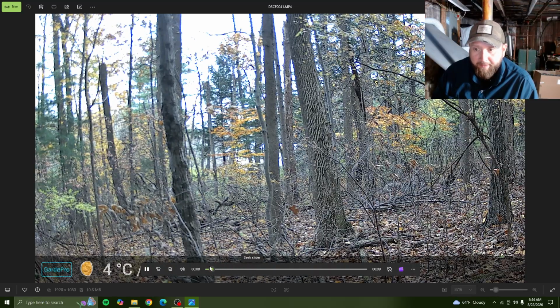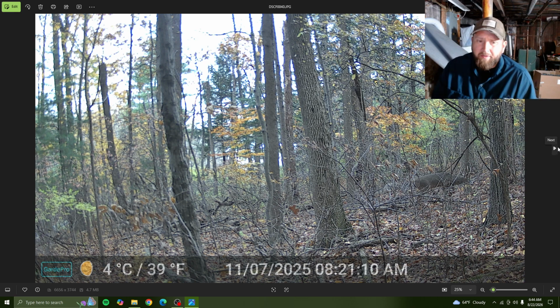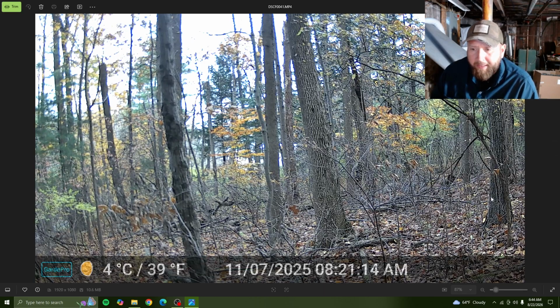Not a big body, but the rack was nice. Come on, stop. The rack looked nice. Didn't look like very big body, but that's cool. Look at those tines there. 1, 2, 3. Can't see the other side. He's a little thin, but you know, it is wintertime. But in the rut, they should be bulking up, especially the neck. Yeah, that's still a young deer, but it had a nice rack.